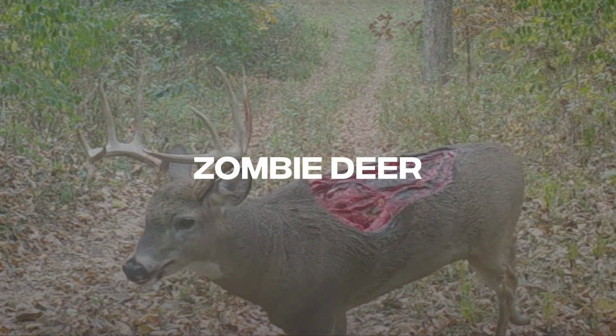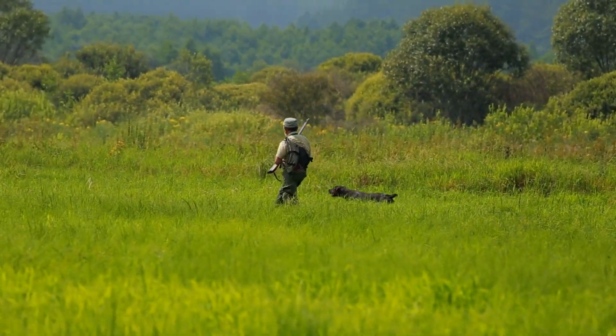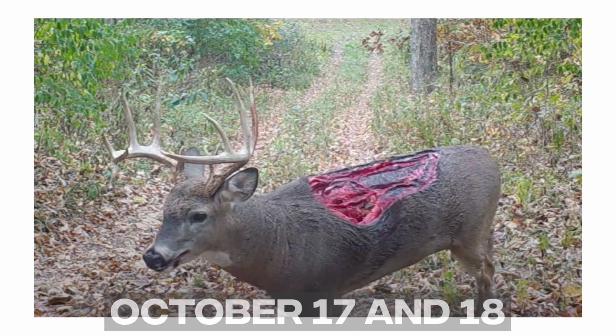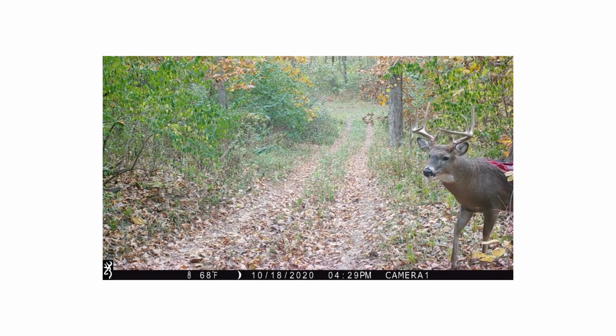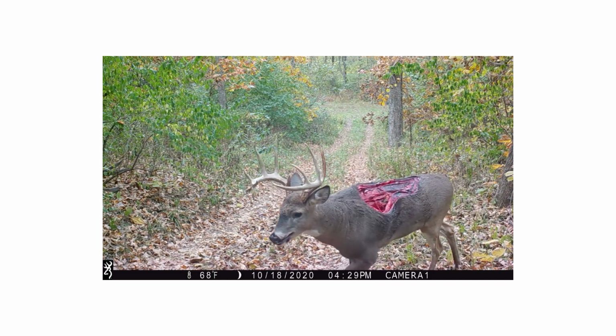Now we have a zombie deer. Chris Evans, a whitetail hunter from Illinois, couldn't believe what his trail cameras caught. On October 17th and 18th, he took a picture and a video of a deer that looked like a zombie moving through his property, who had a huge wound. The deer was healthy when it was first caught on camera in September.